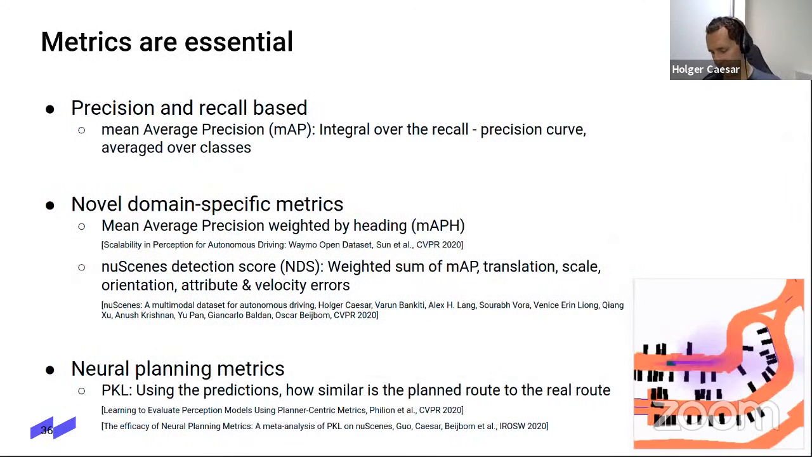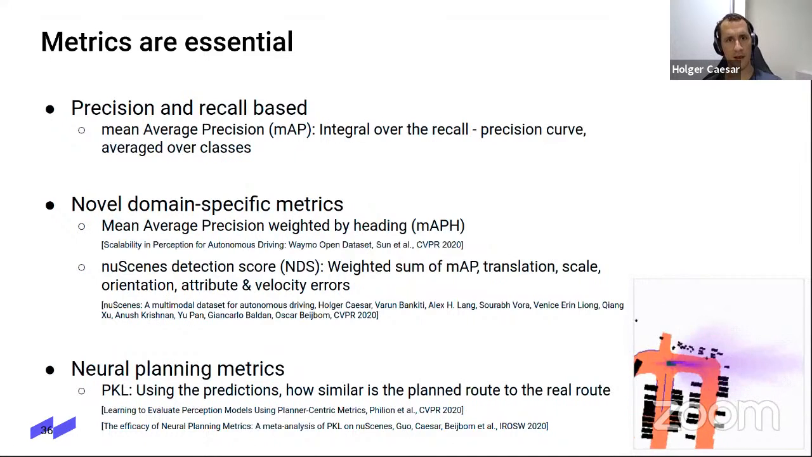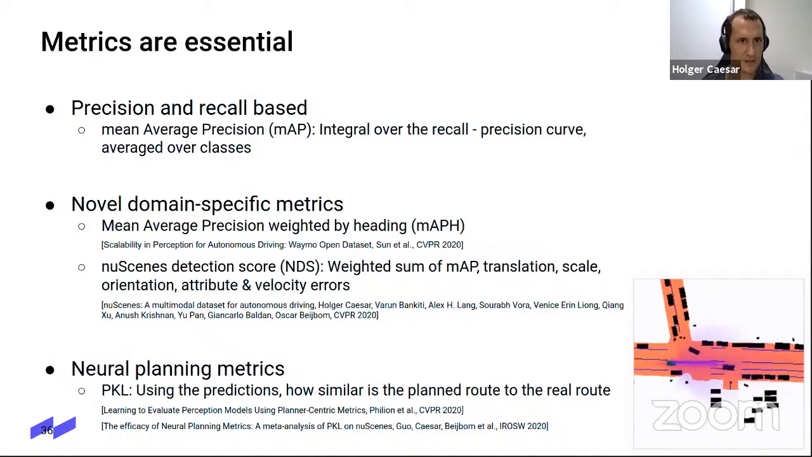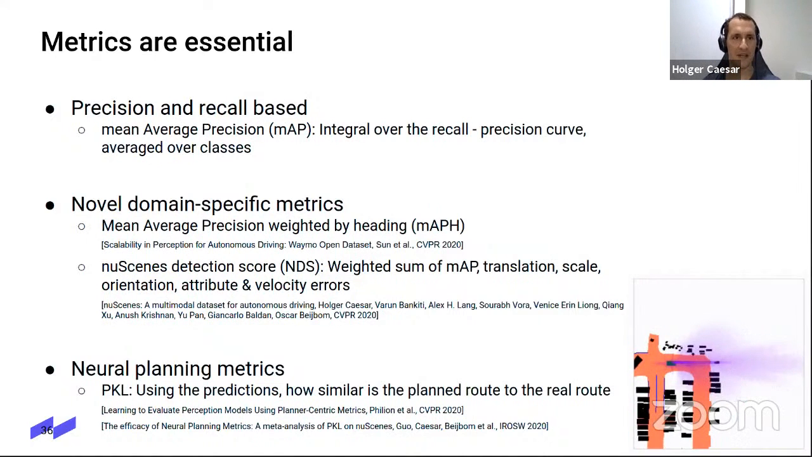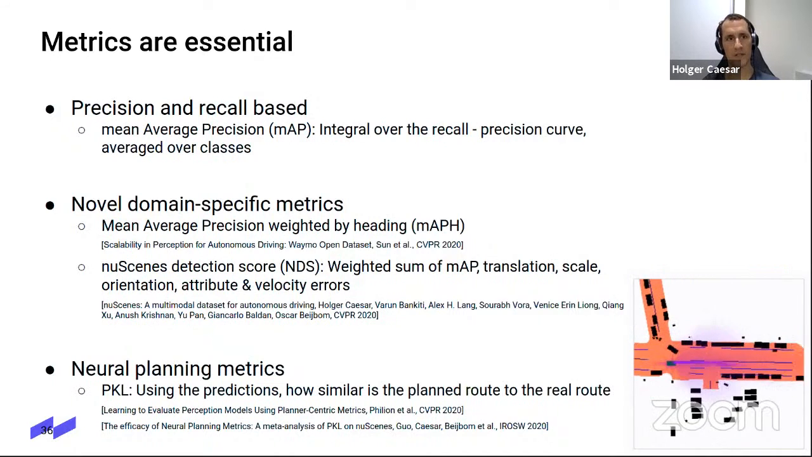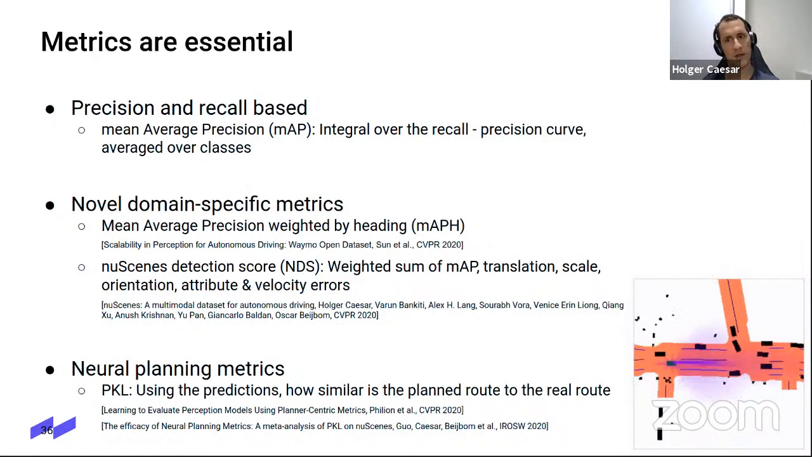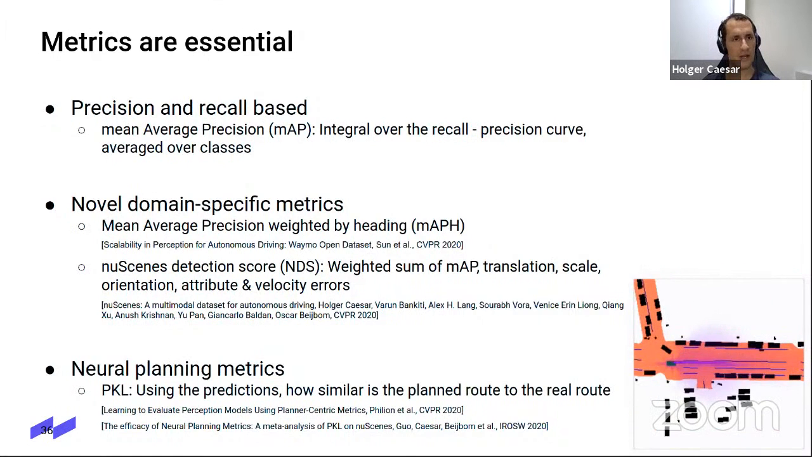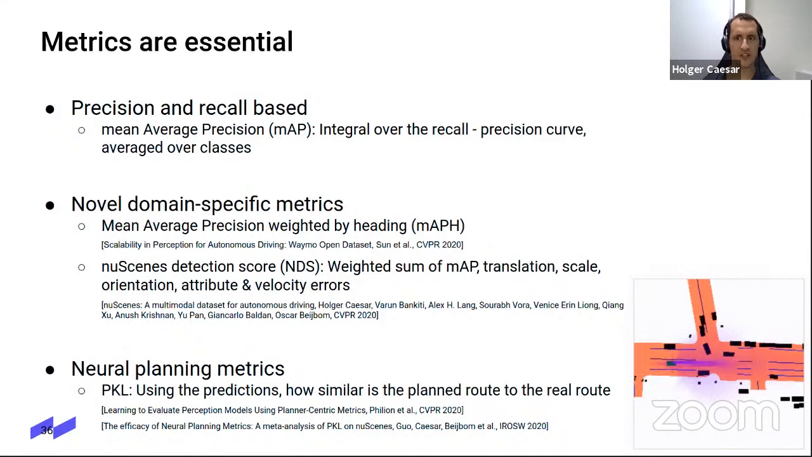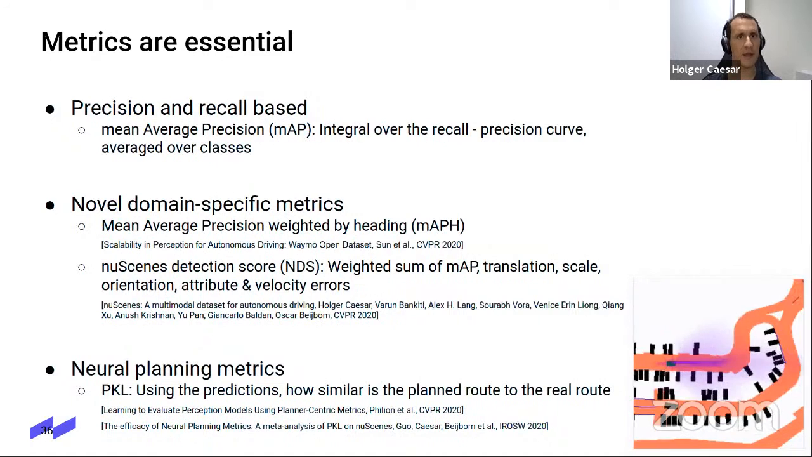Okay. Something else is metrics. Metrics, of course, are very important, not just because we are designing data sets, and if you create these challenges, you also need metrics for them, but also for active learning, for example. We need to have good metrics to even decide what data helps us, and then, in the end, to measure the performance of our AVs, we need to have reliable metrics, which should go beyond perception. But here I'm mostly focusing on perception and planning.